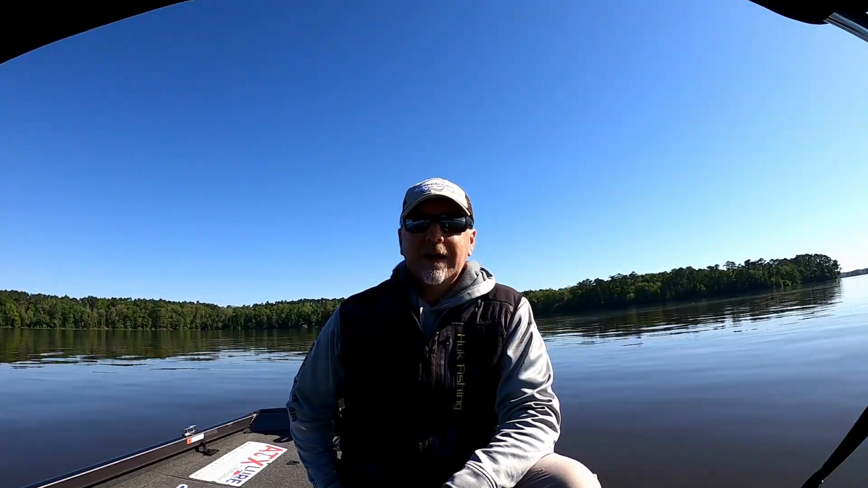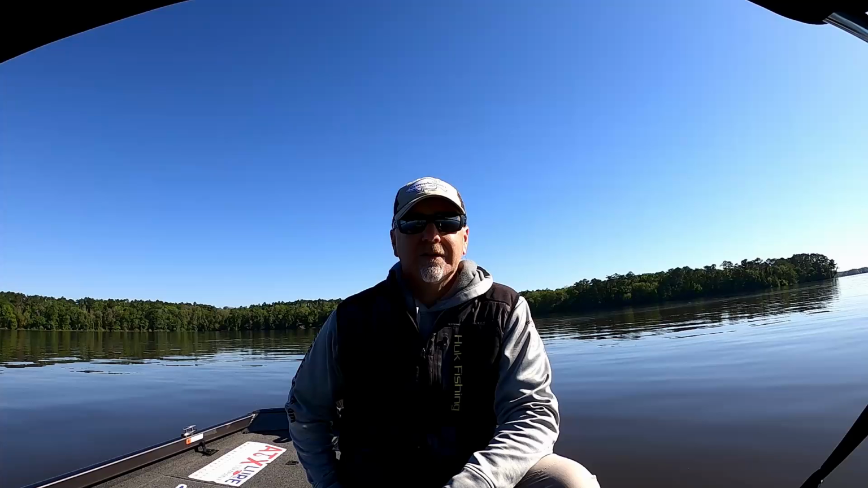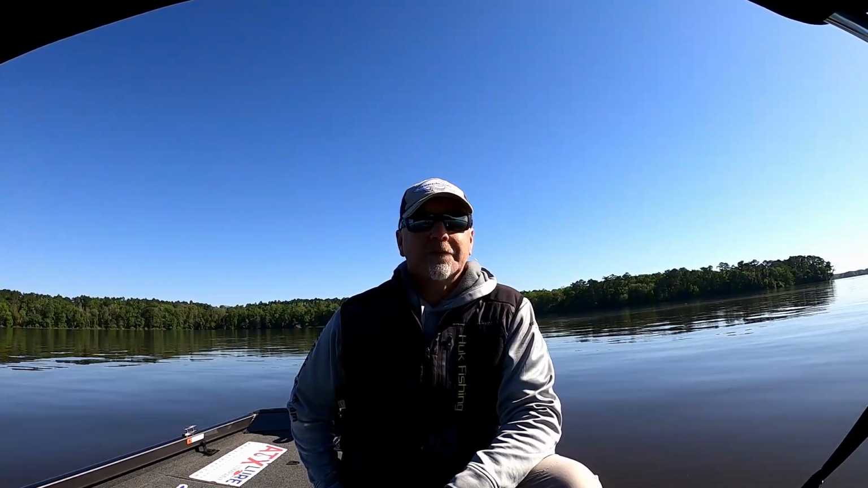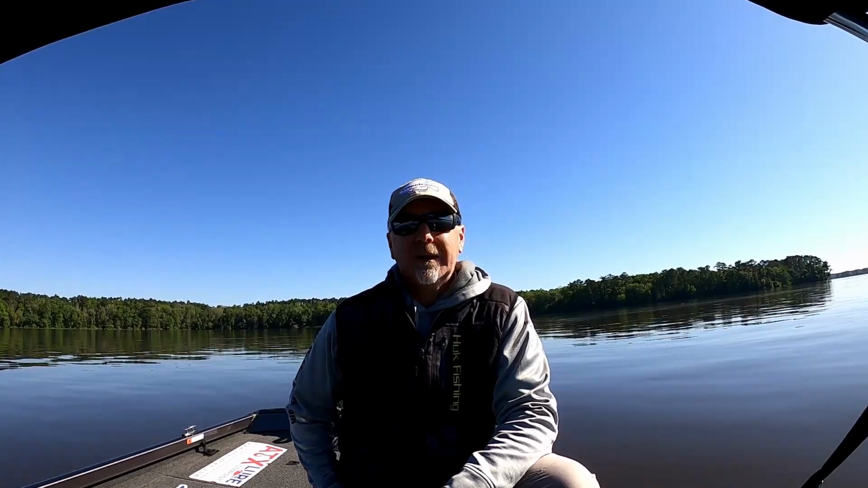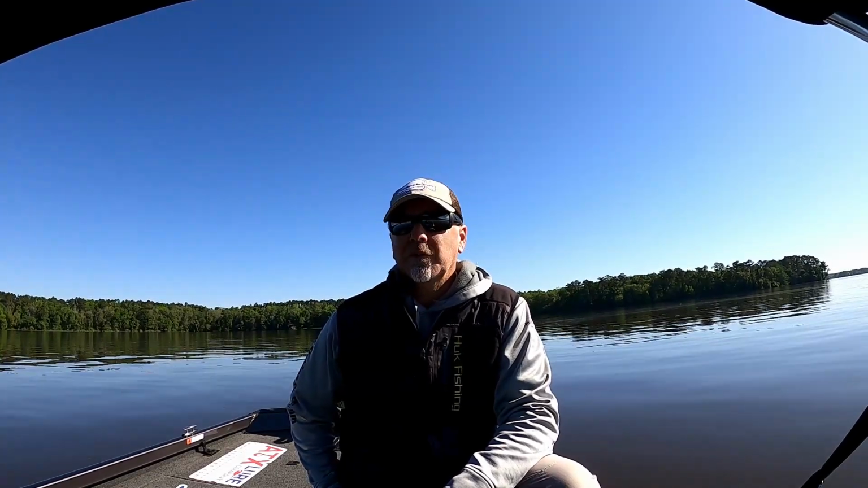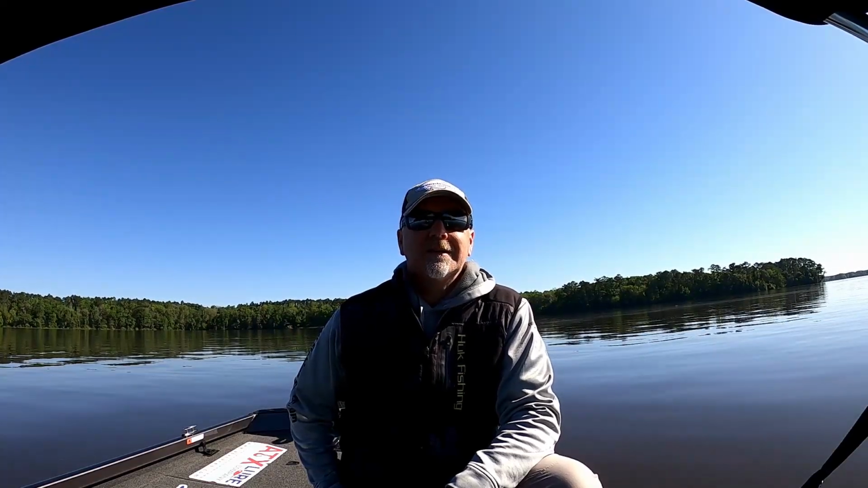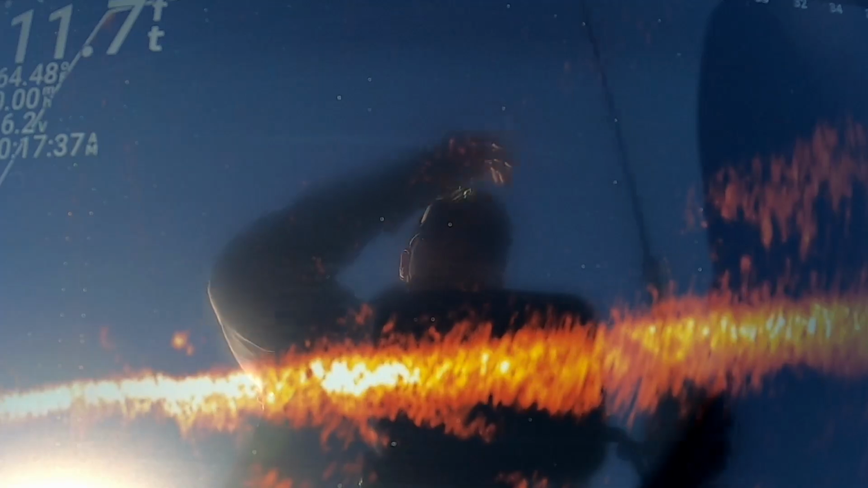And then we're going to get up shallow, some of these creeks and coves, and see if we can locate these fish, because I just am not finding them offshore yet. I thought they would be offshore by now, but maybe this high water and muddy water is keeping them shallow. But hang with me. We're going to get out here on Talquin today and see if we can catch some fish. There's some big old crappie in that tree right there.